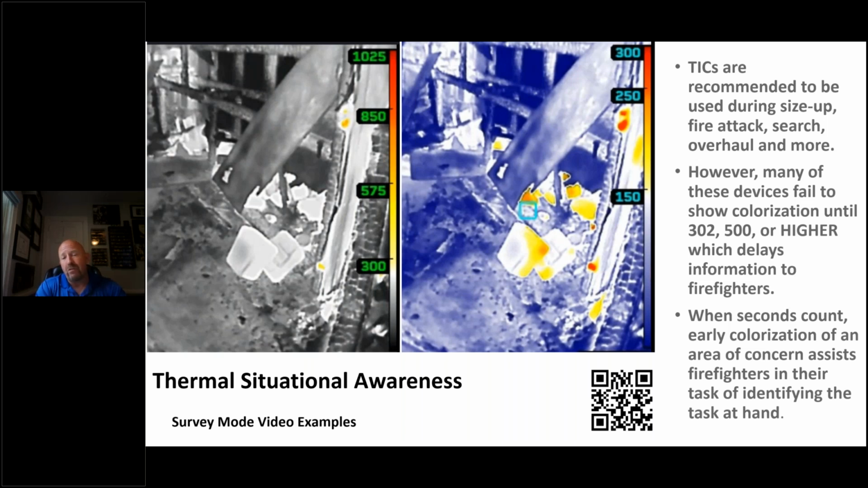You need to understand this device can help you see things that you wouldn't normally see with the naked eye. The human eye only sees between 0.4 and 0.7 nanometers. Where we look at long wave, short wave, mid wave, all of that infrared radiation, this camera sees between 7 and 14 micron. And when you adjust it to survey mode, you go from 2 yellow spots and grayscale to a lot of areas down below that are still hot enough that could cause a problem later.